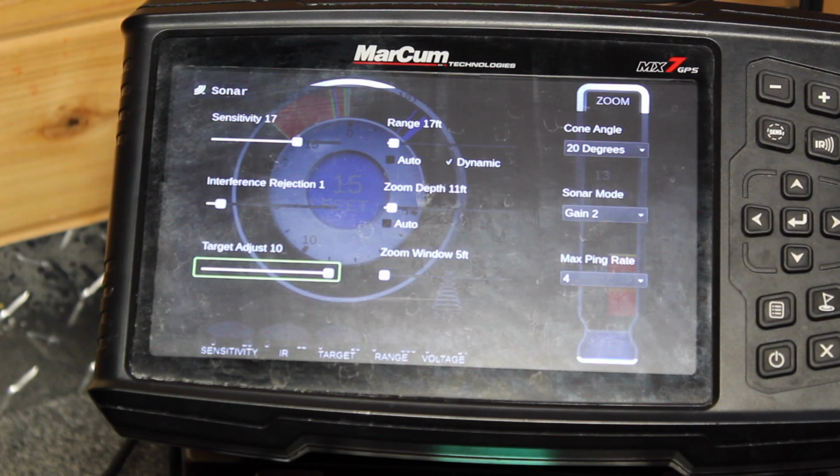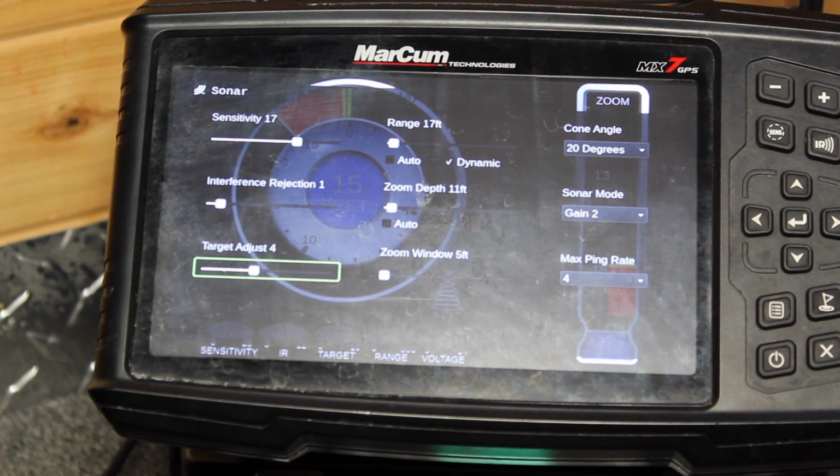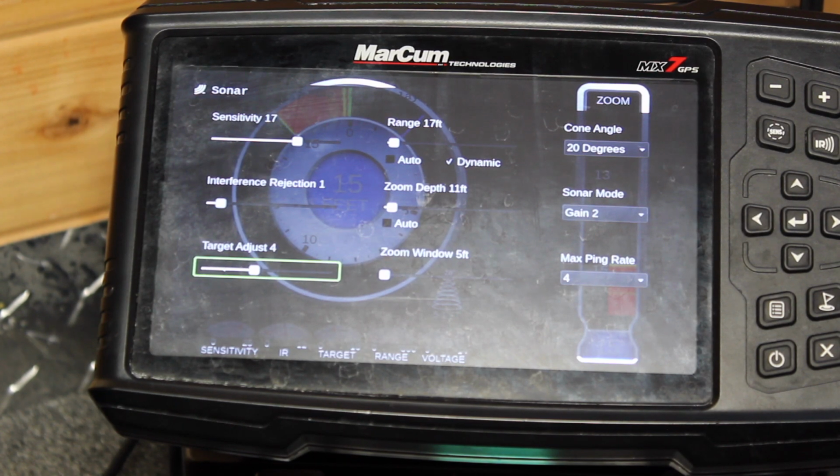The reason you're getting those bigger marks is because if you see like 2 or 3 sunfish swimming together, it's going to pop up as one fish. I like to keep mine right around that 4 or 5. I don't like the super fine. I like to have some bigger marks pop up. When I keep it middle of the pack, I can kind of gauge what kind of fish I'm seeing better, just because you do get bigger marks for big fish.